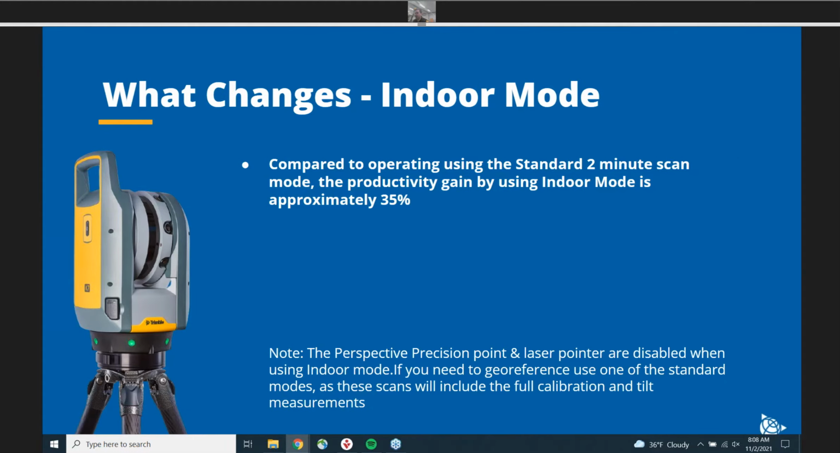And so comparing the indoor mode to the standard 2 minute scan mode, which previously was the fastest scan mode that we had, there's around a 35% productivity gain while using the indoor mode over the 2 minute scan mode, taking that you're in a stable indoor environment. It probably can go up a little bit higher, and you probably can save even more time depending on how good you are at figuring out where your scans go for overlap and things like that.